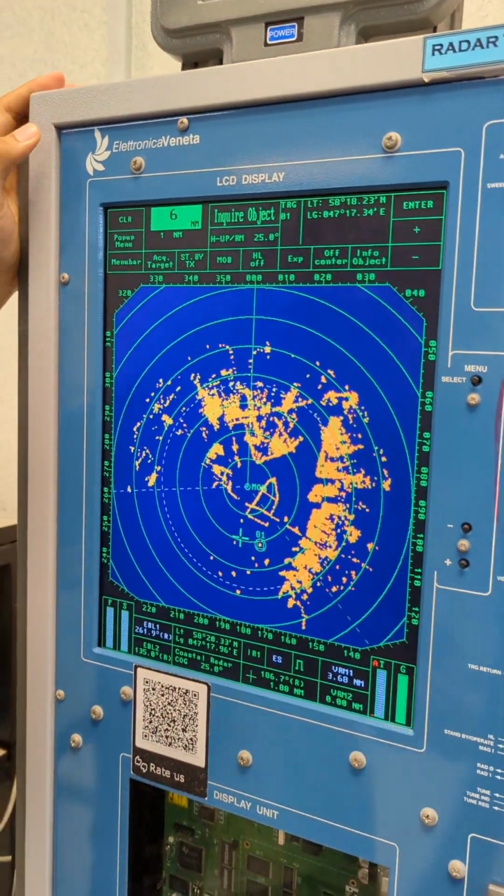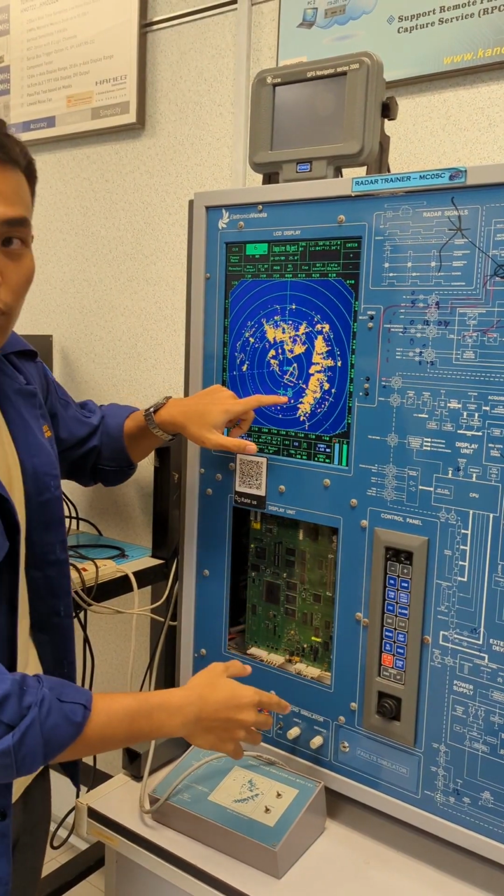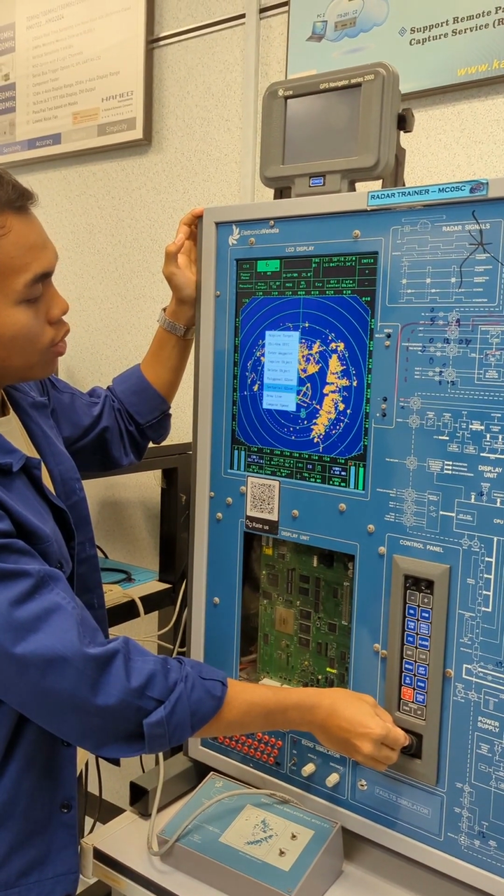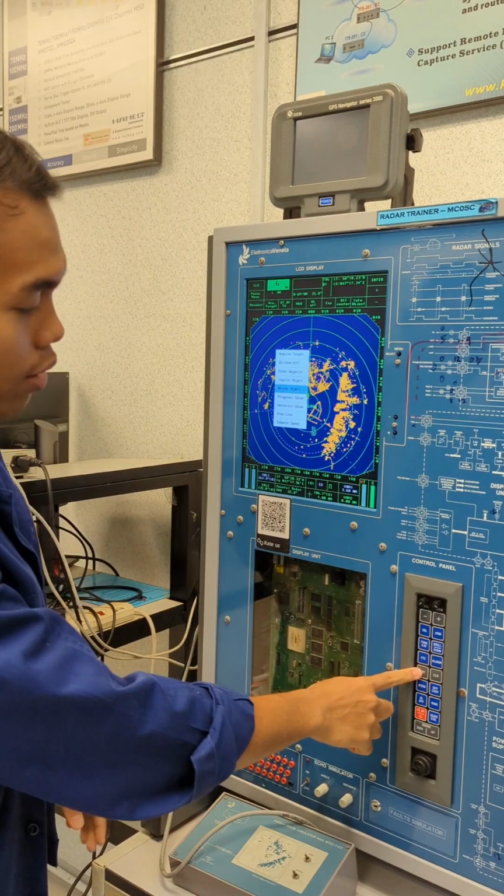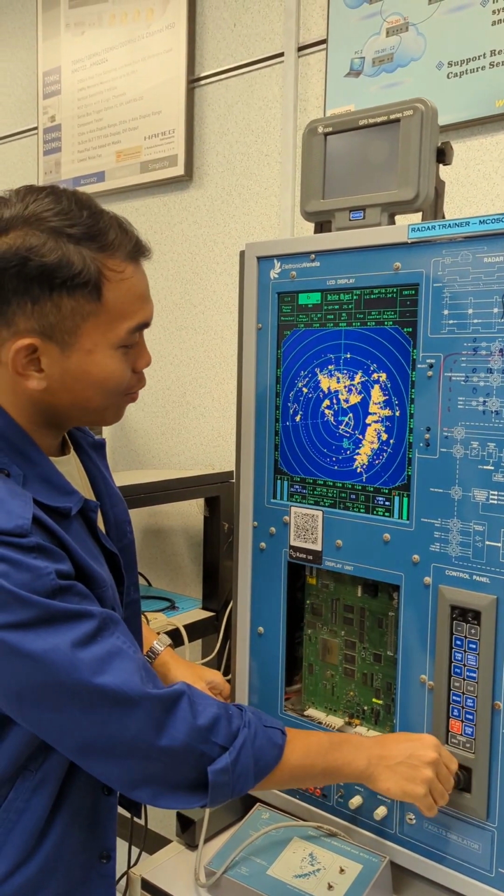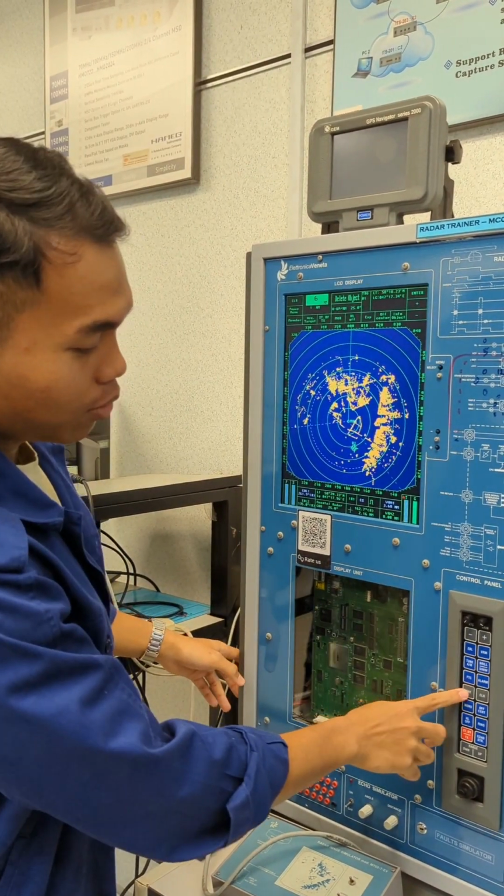Then I will show you how to delete the object that we don't want. So for this example, we go to the menu button and press it. And then we can go to delete object. Then we can press the enter button. Then we move the toggle to the object, which here is the circle. Then we go to enter,